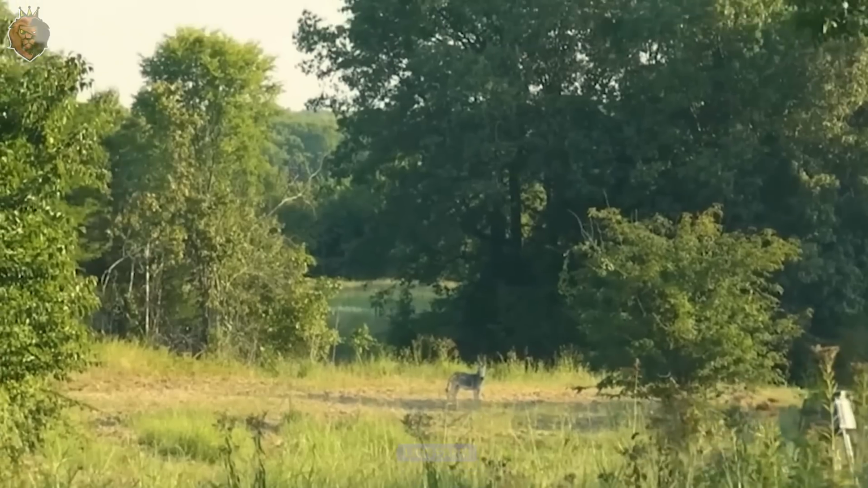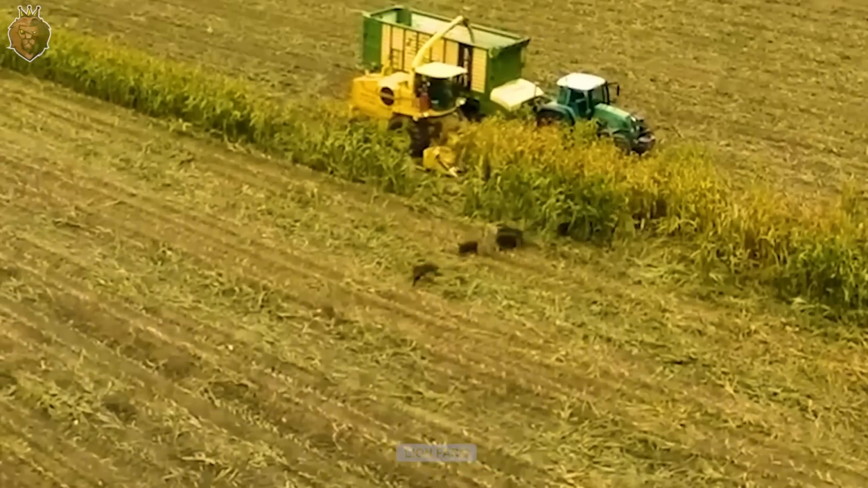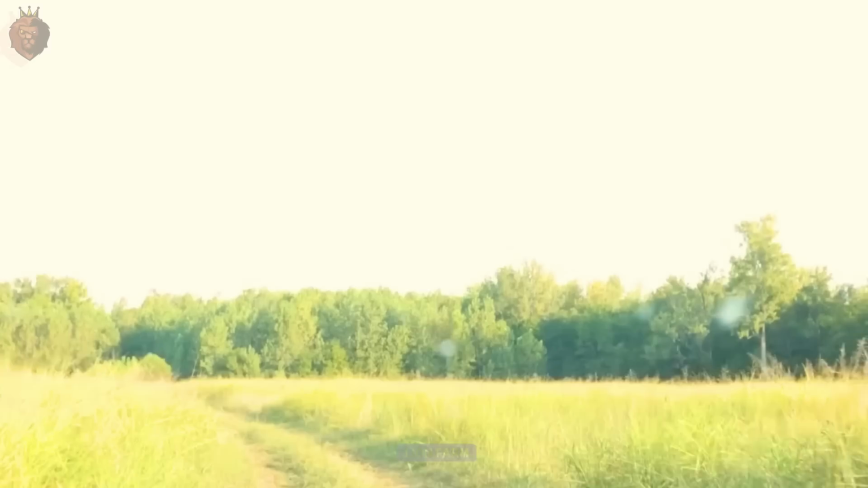Due to their rapid reproduction rate, at least 60% of the wild boar population in an area must be removed annually to halt their growth. If action isn't taken now, the situation will only get worse. They're multiplying uncontrollably.